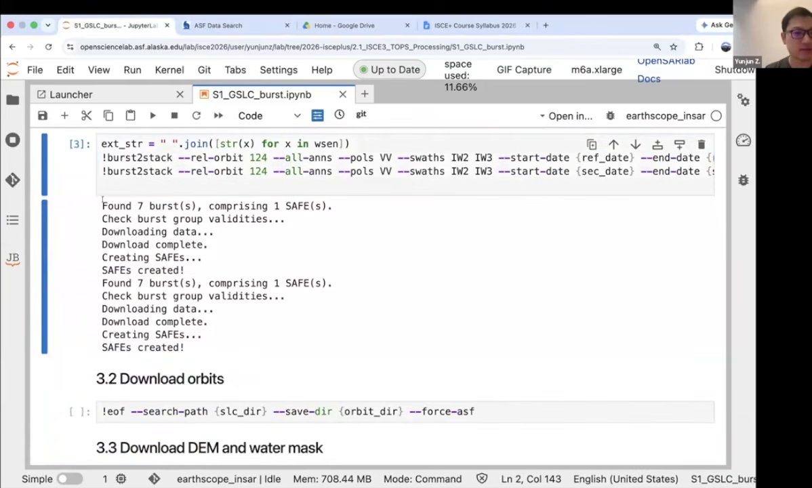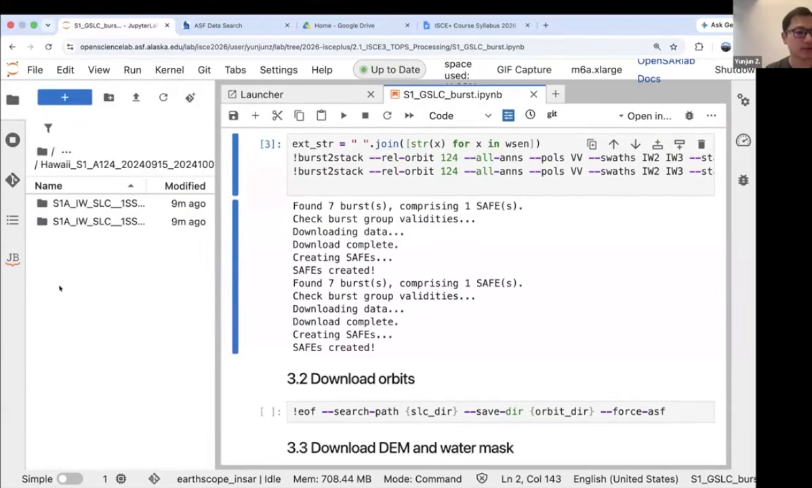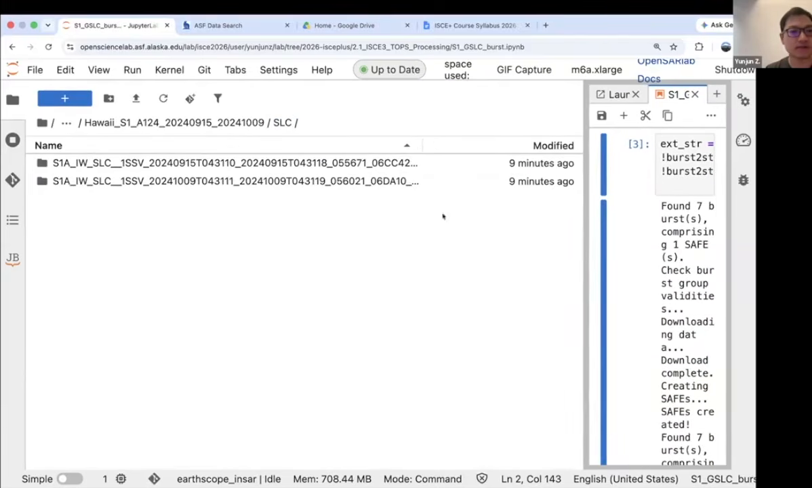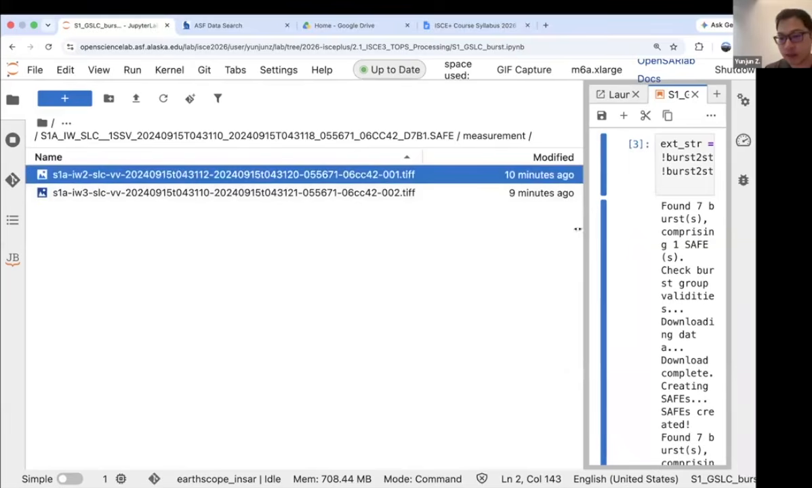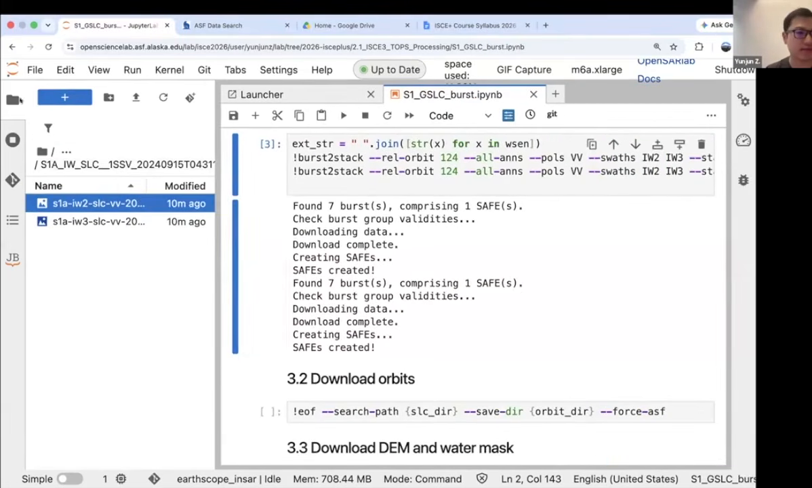So you can see it found 7 bursts for the first date and 7 bursts for the second date, and then we packed all 7 bursts into one SAFE file, as you can see from here. These are our just downloaded SAFE files. They look the same as the official downloaded files from ISCE, but they are actually much smaller. You can see it's downloading pretty fast.